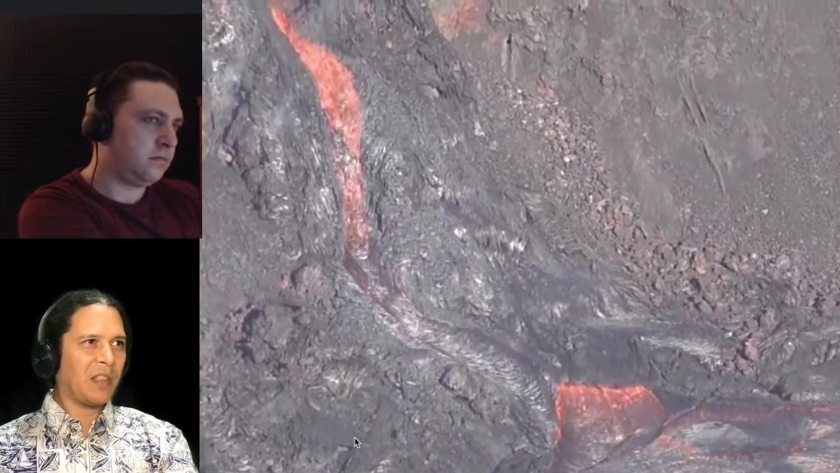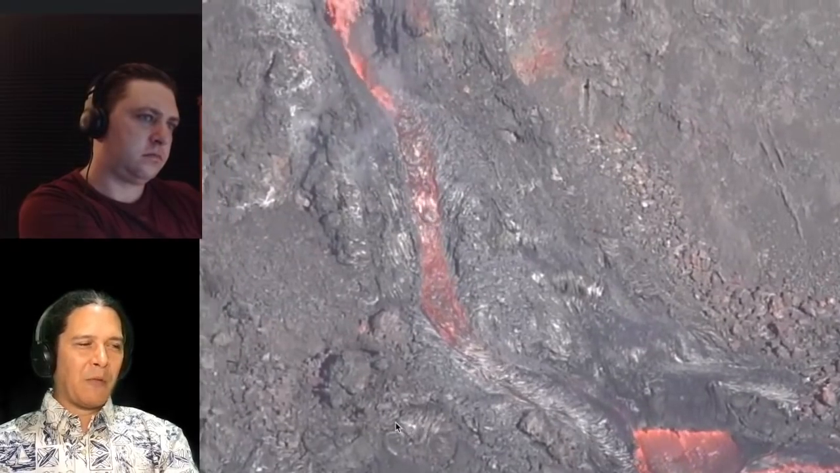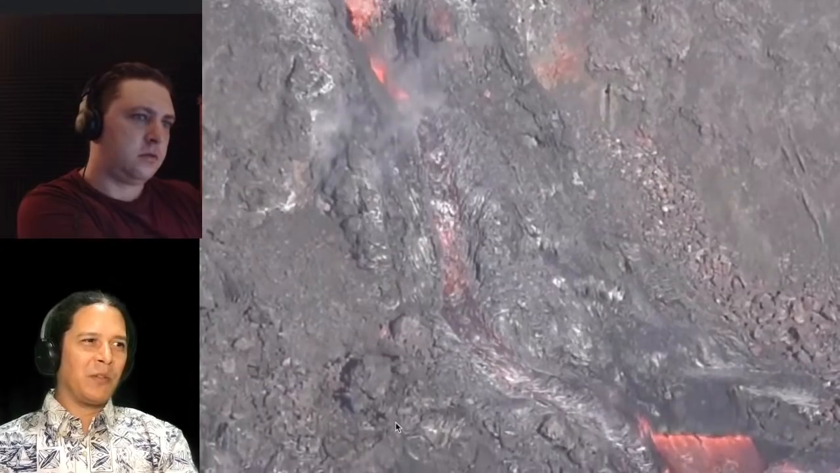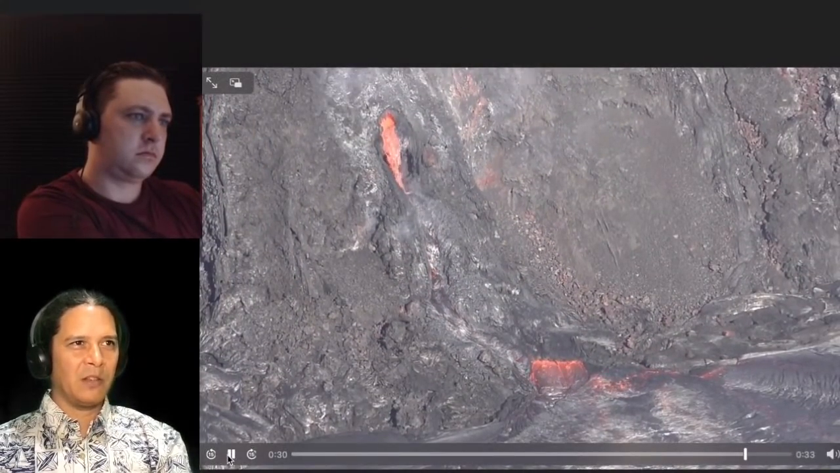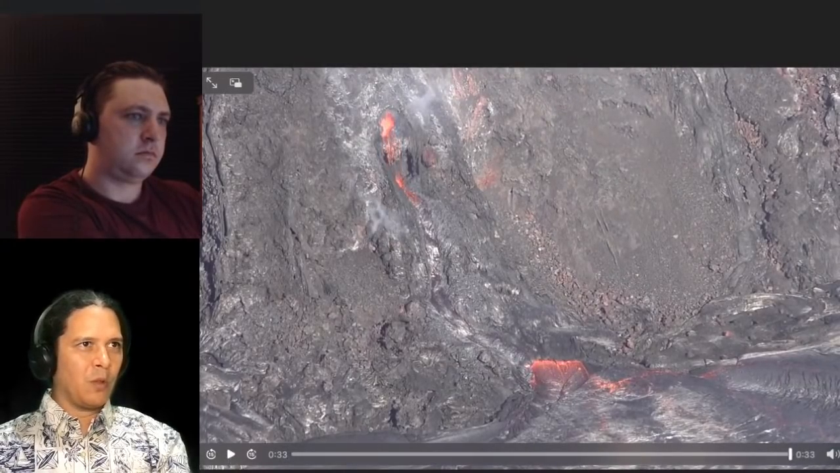This one could do the same kind of thing, but as an example of the changes in the vent, it really slowed down quite a bit, where it was just kind of oozing out very slowly during those intervals of time before restoring itself later on. So we'll get more perspective on that here. We'll look at one more video of that era first.